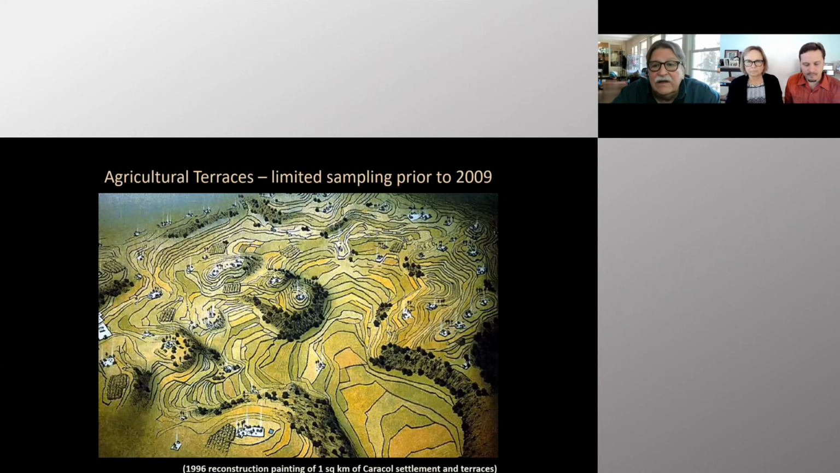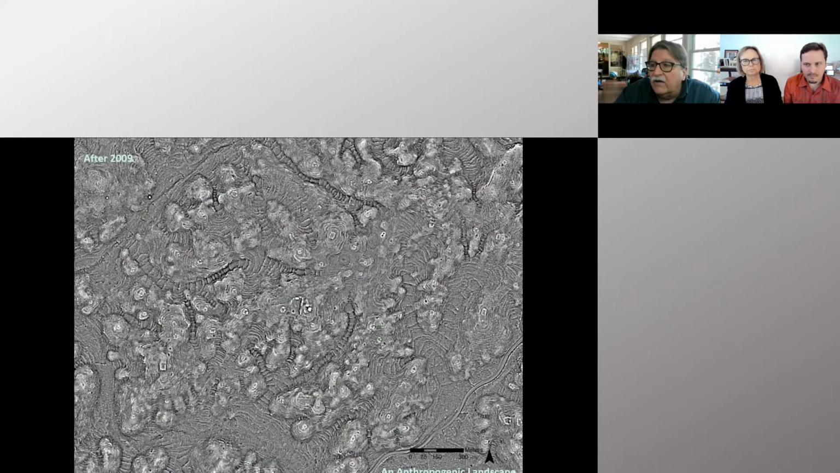We started to get a hint of that in the 1990s when we were intensively focusing on terracing. However, we could only map small samples. In this case, this is a square kilometer sample about 5 kilometers out, showing the relationship between agricultural terraces and the settlement. And digging those terraces shows that they actually modified the landscape all the way down to bedrock. Most of our colleagues did not really think there were that many terraces at Caracol. The LiDAR, this is just a LiDAR image from anywhere on the site.